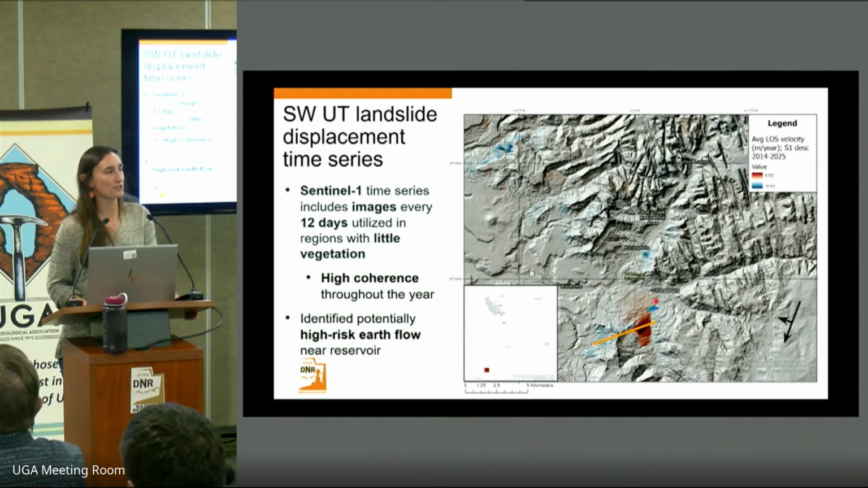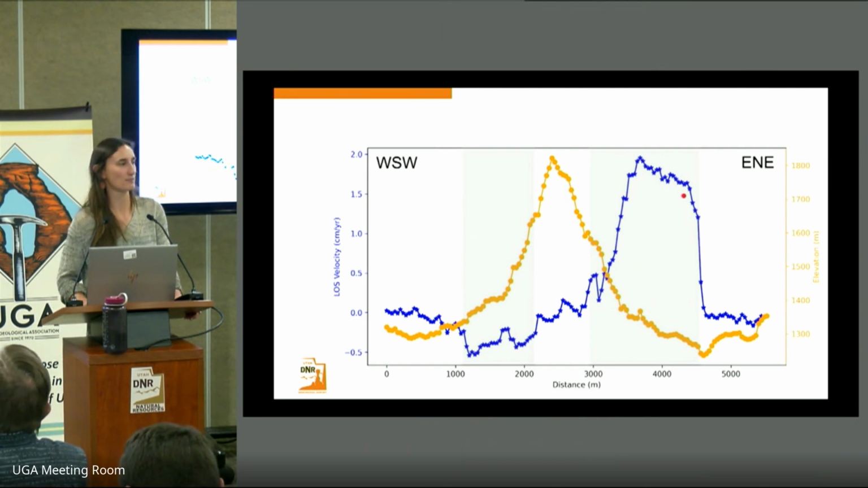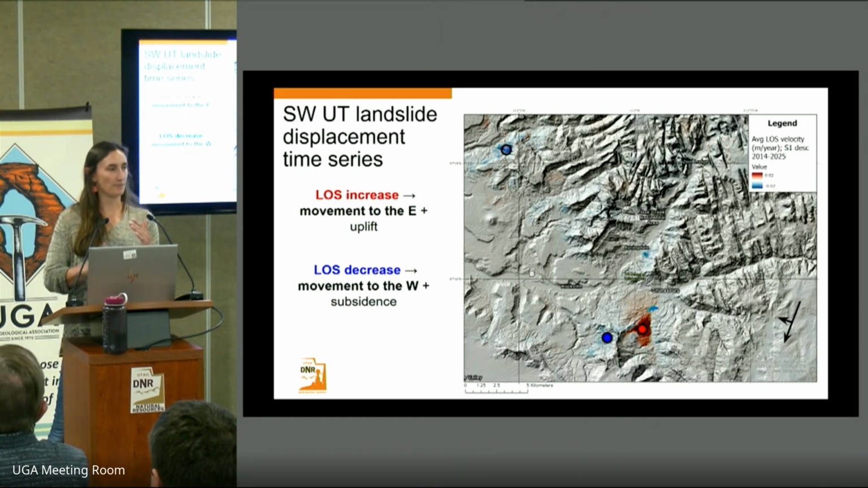If we look at a cross-section of the topography of Eagle Crags and the displacement, we can see the orange curve being the elevation of the region and the blue curve being that line of sight velocity. So we can see that on the eastern side of Eagle Crags we have a displacement of up to 2 centimeters per year. Again, this red signal indicates 2 centimeters of motion towards the satellite, so most likely in an eastward direction, although it could also be a combination of vertical and horizontal motion.